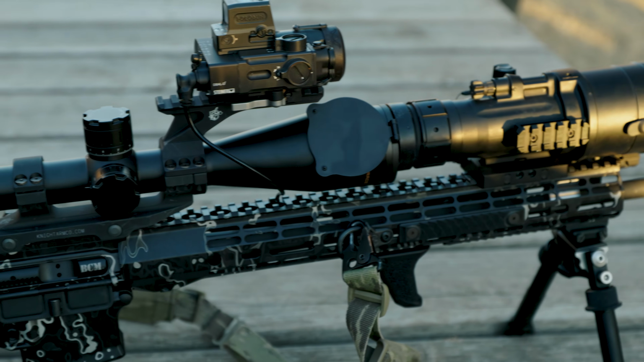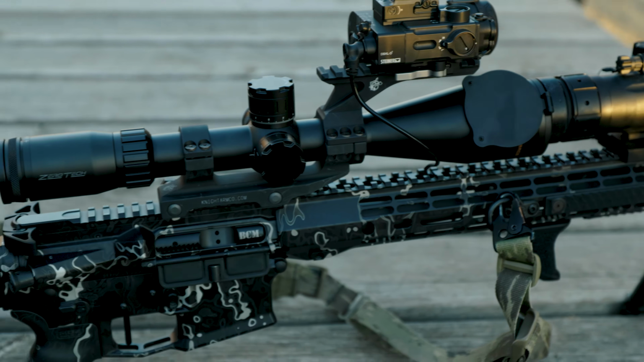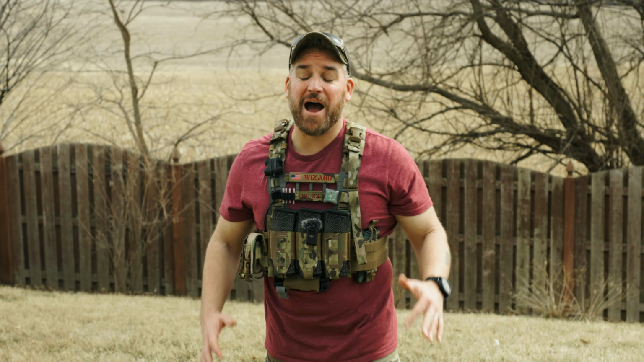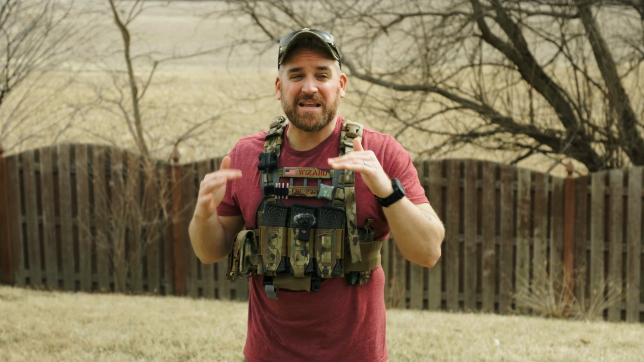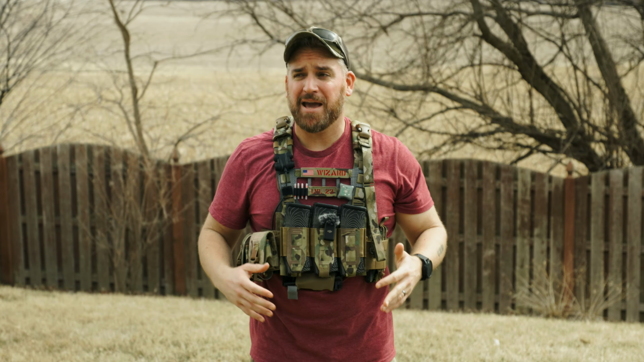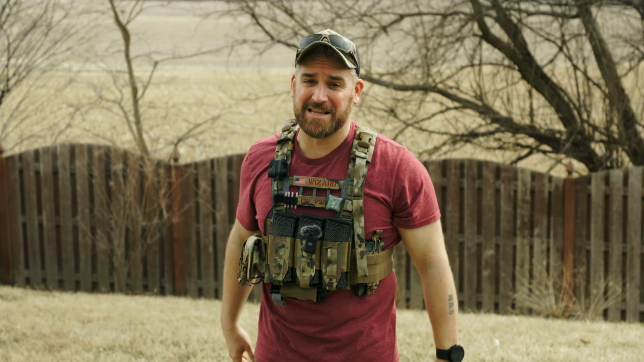Now, I had to send it back, but that setup had to be like 15 to 17 pounds fully loaded. Now, I really should have weighed it, but even lugging it around to do just some of the various testing I was doing, it was hilariously heavy.